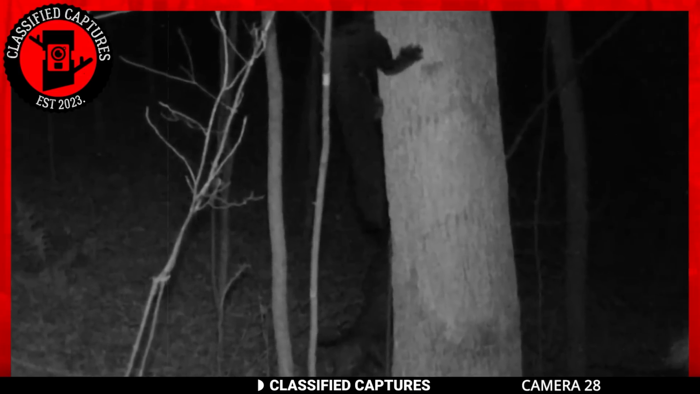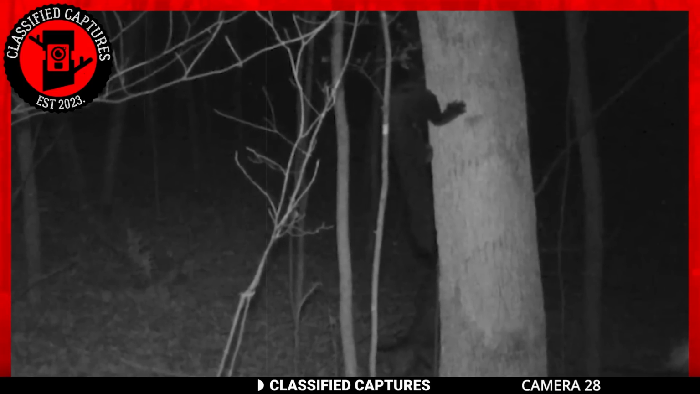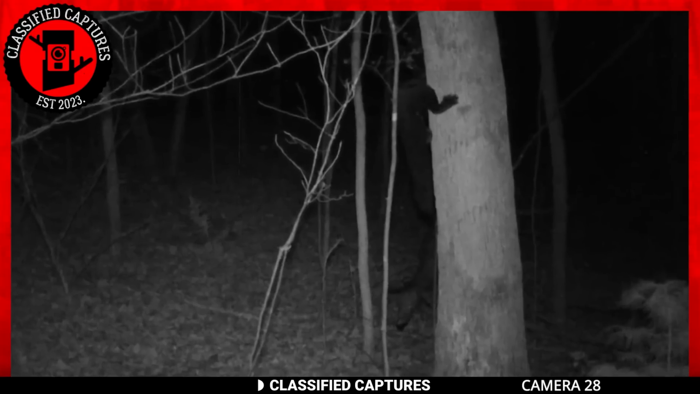A section of the group of friends thought it might be a bear. Another pointed out that there was no way it could be a bear, but that they could possibly be dealing with Bigfoot. Out of excitement, they forwarded this footage hoping they caught the real deal. What do you think it is?